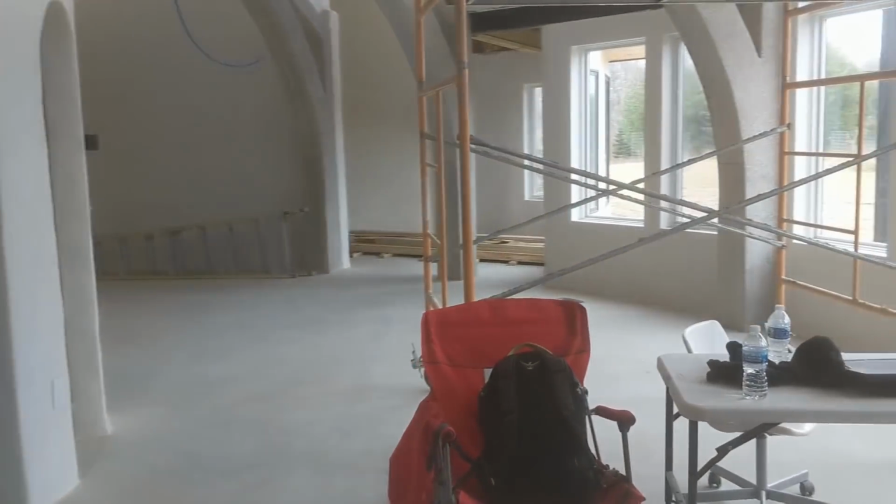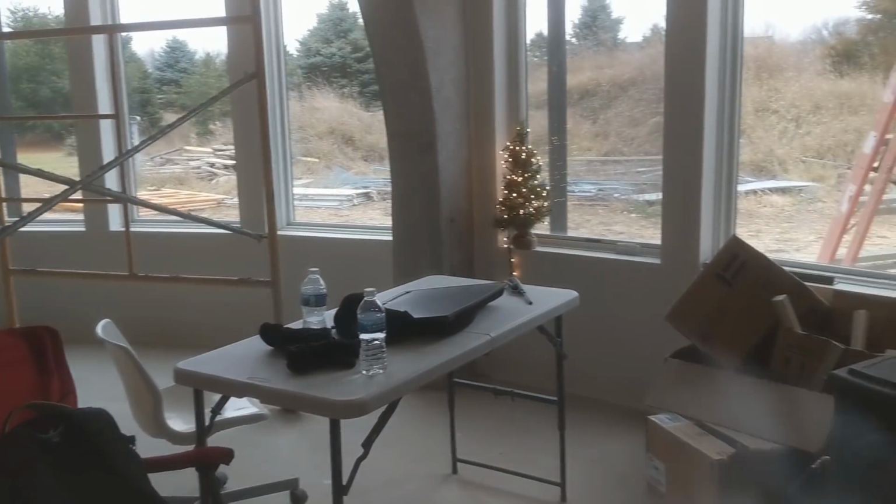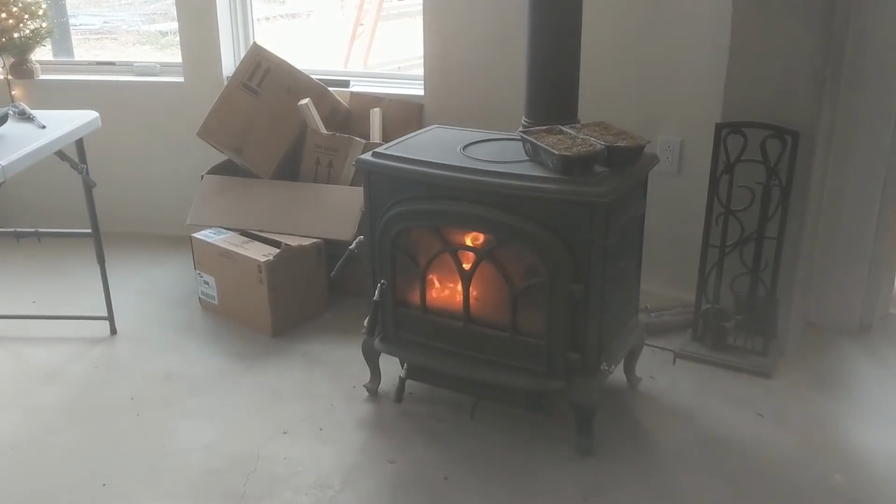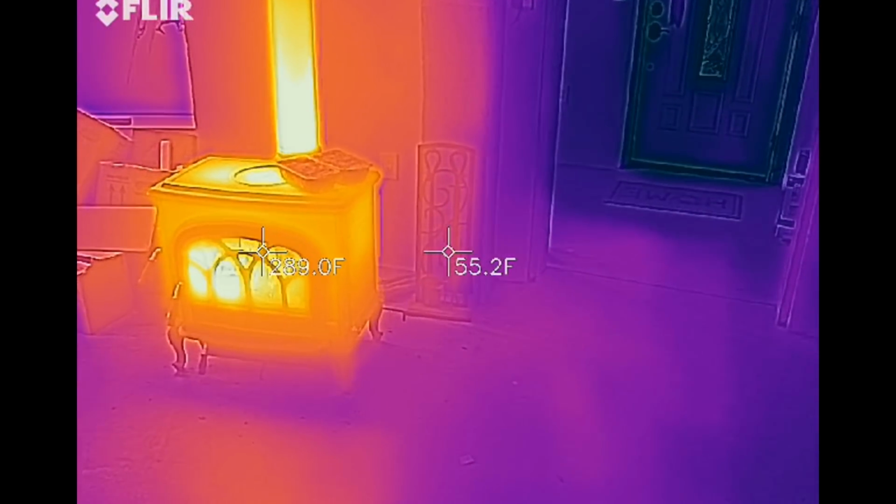The boys set up that desk to do their homework by the fire, which they've already got going. Currently, it's the only source of heat for the house, and they just lit it when we got here, so it hasn't really warmed things up yet.